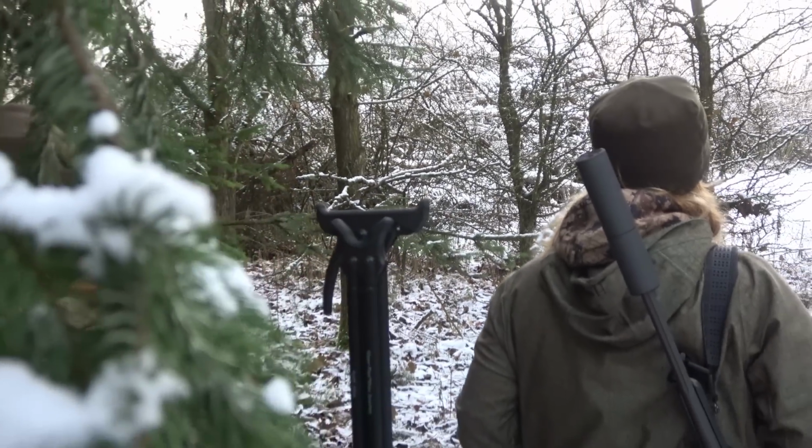Just as we came out of the forest, we saw a roebuck, a young roebuck, one year old with mange, but unfortunately another deer came out and spooked us, but we don't have time for this. I think the girls want to go hunting, so we continue.